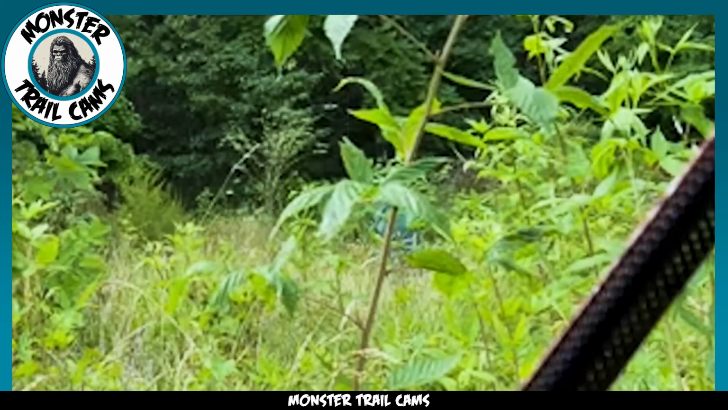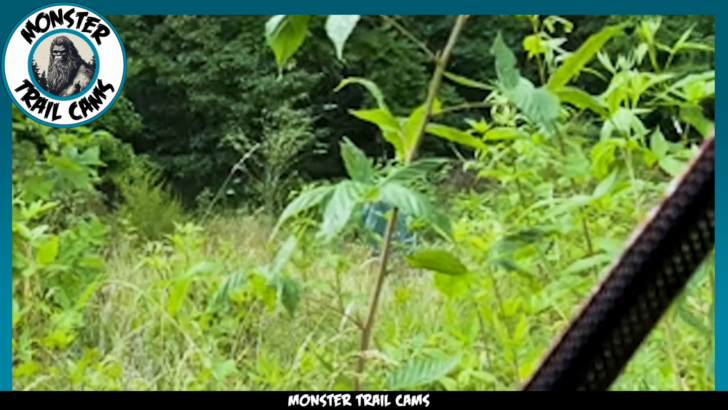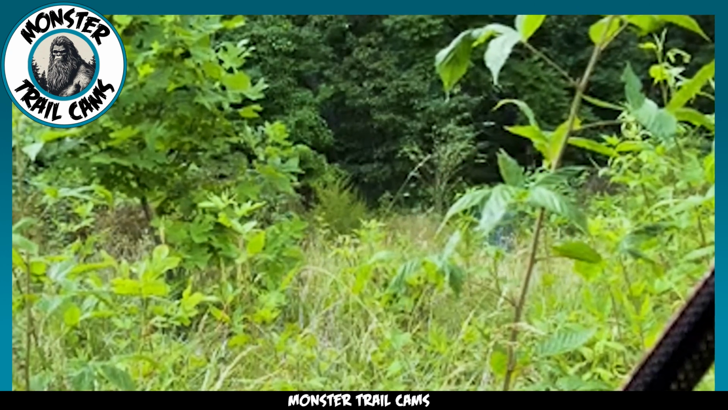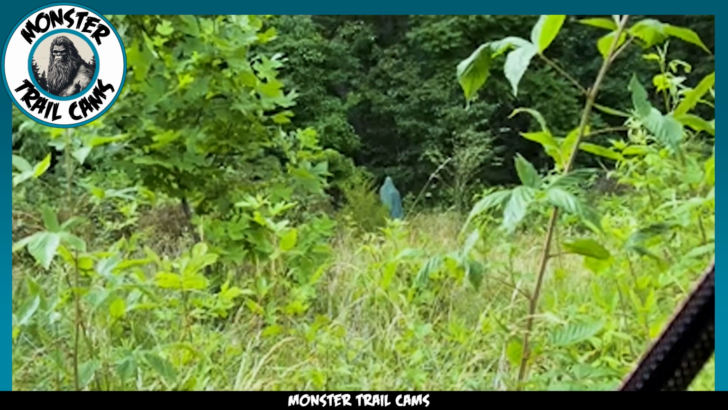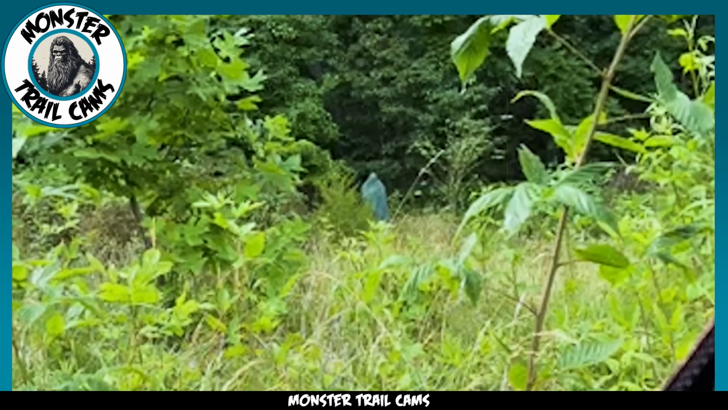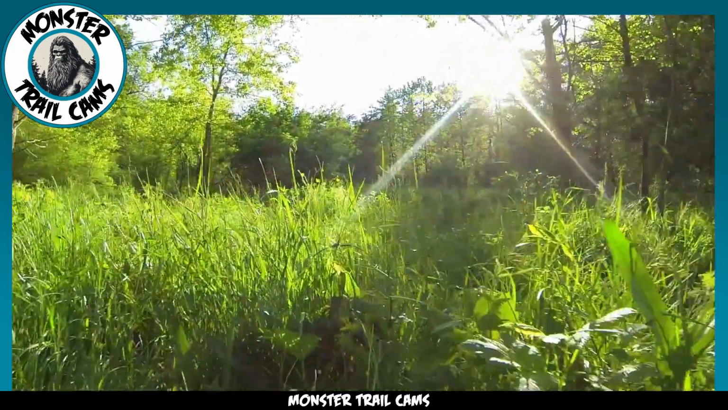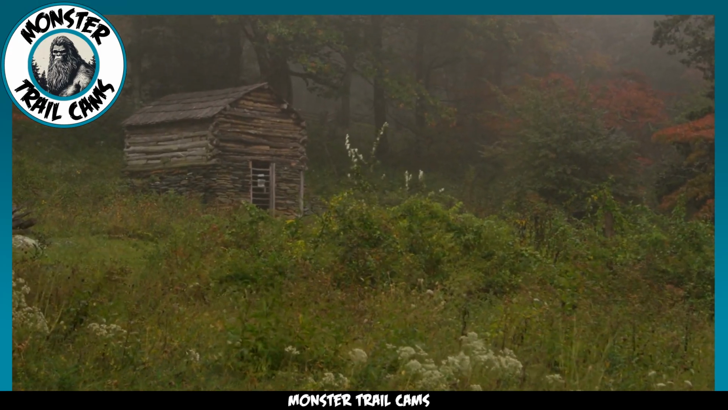One might initially consider the possibility that these are simply individuals donning sheets or robes. However, the context and circumstances surrounding this footage compel us to consider alternative explanations. The individual who captured this footage has attested to witnessing these figures intermittently over a span of years. This claim adds a layer of complexity to the enigma, as it suggests a recurring presence in this particular area.